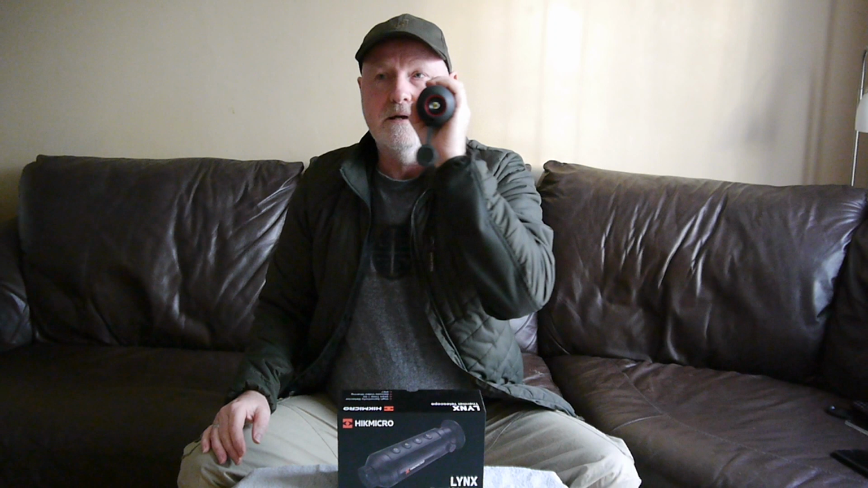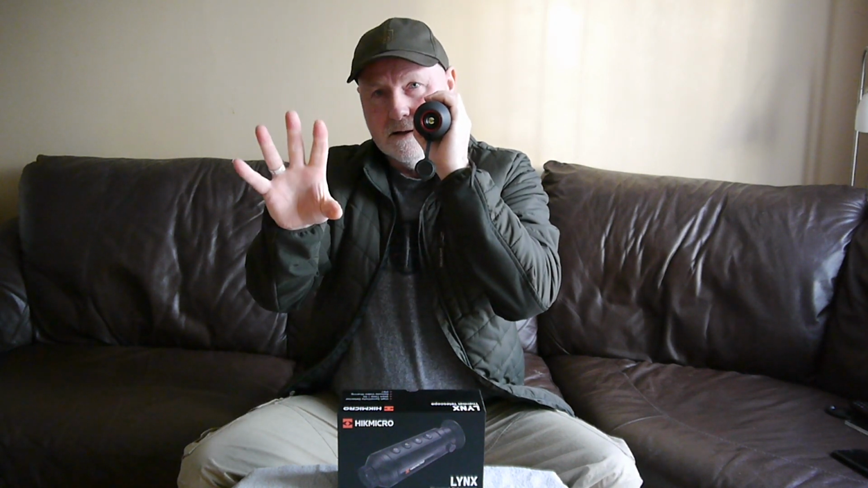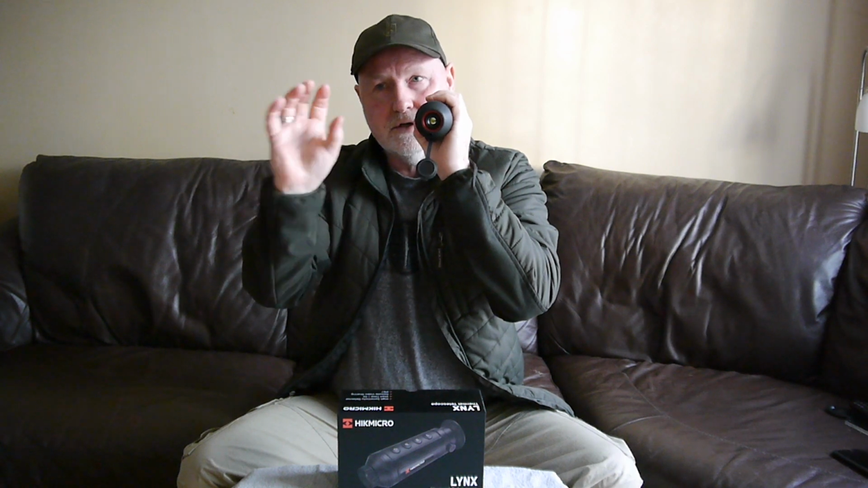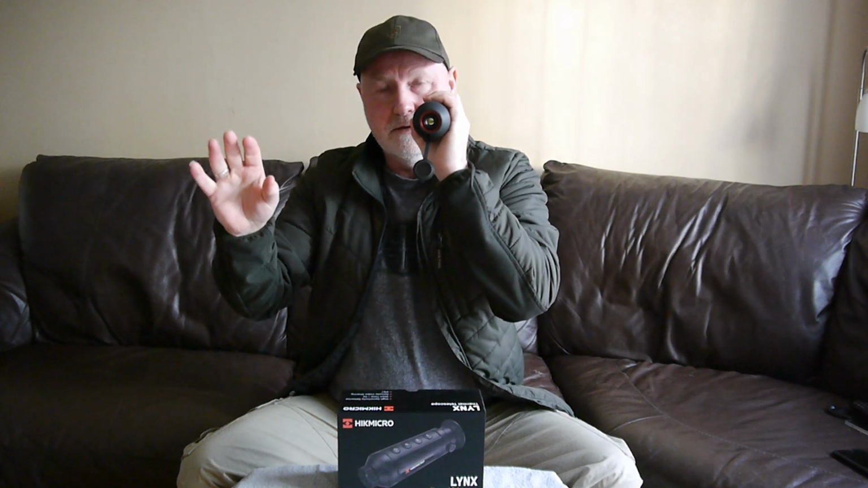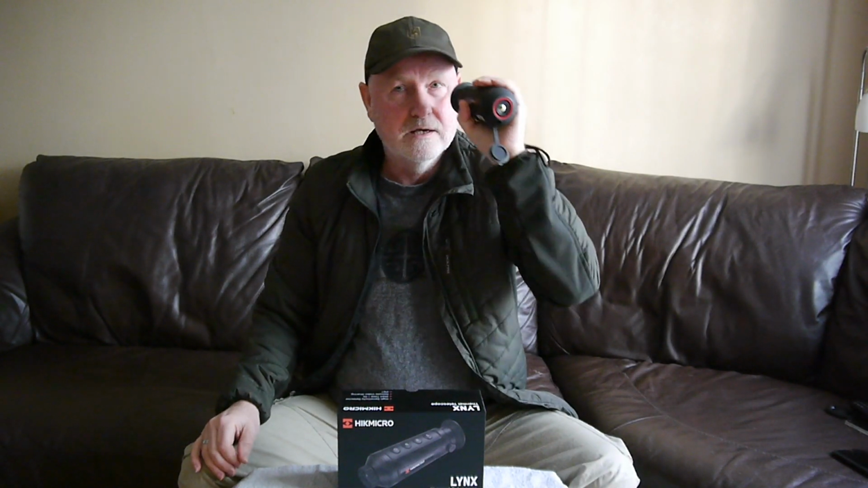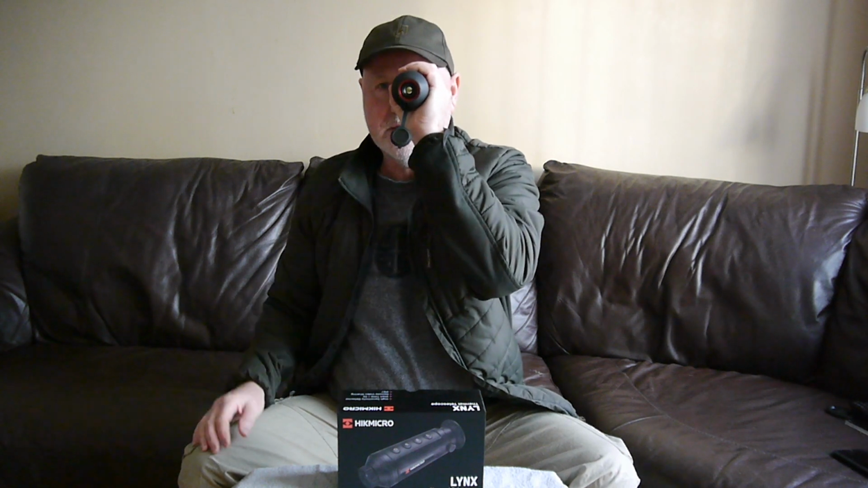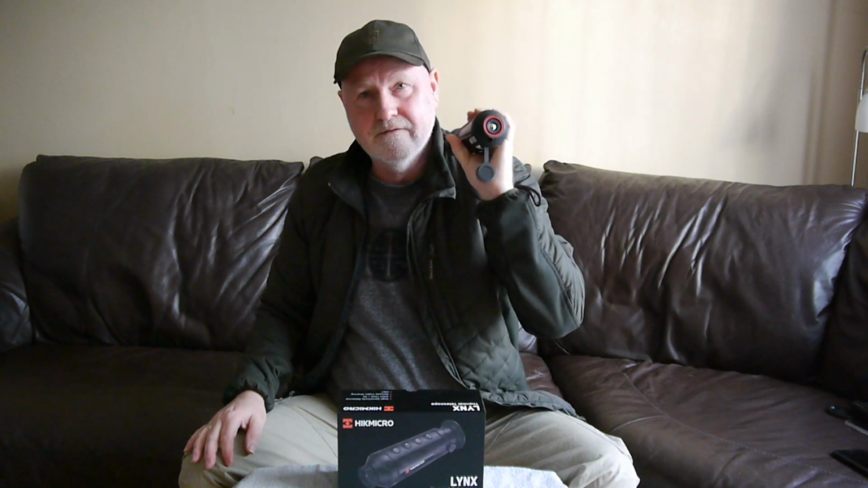If you're going quickly and then stop, you'll suddenly notice within a second the picture will become that much sharper and you'll see a lot more objects. If you go quickly, you potentially will miss a few things now and again. You need to go nice and steady, allow the sensor and processor to process the information.